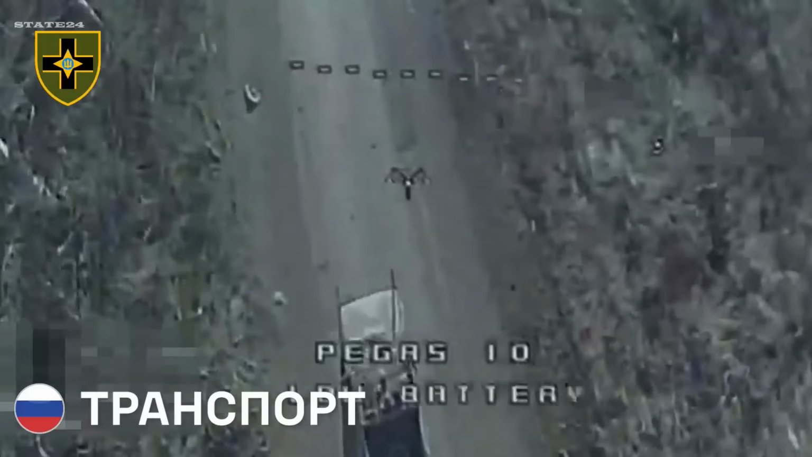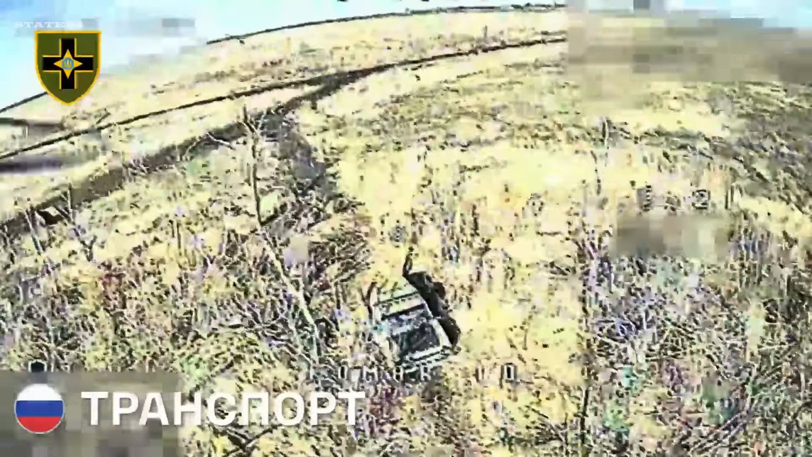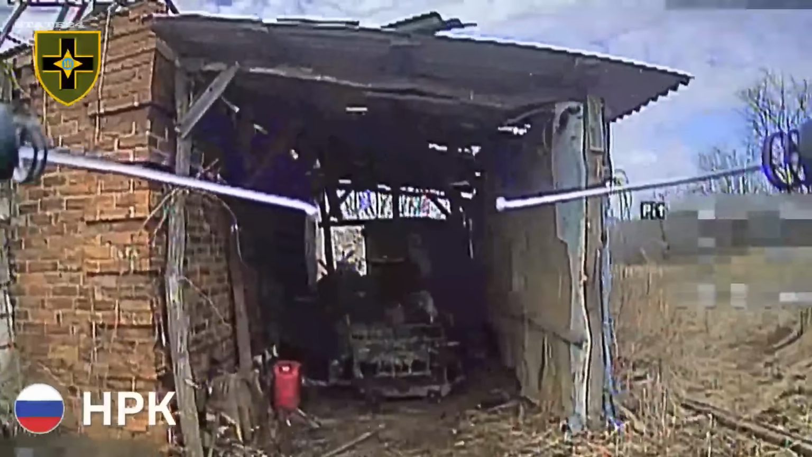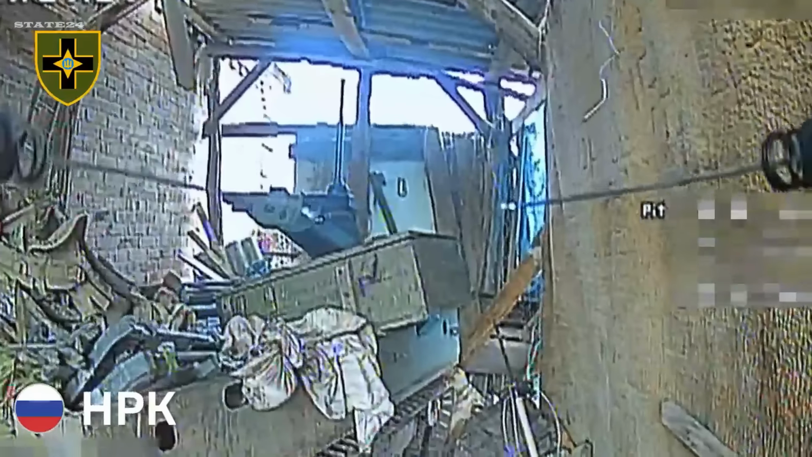Ukrainian forces hit multiple Russian military targets at the Kurovsky airfield in occupied Crimea, destroying an An-72 aircraft and an Orion drone base. This is the rhythm of this war in 2026. Strike and counter-strike, day and night, no pause.